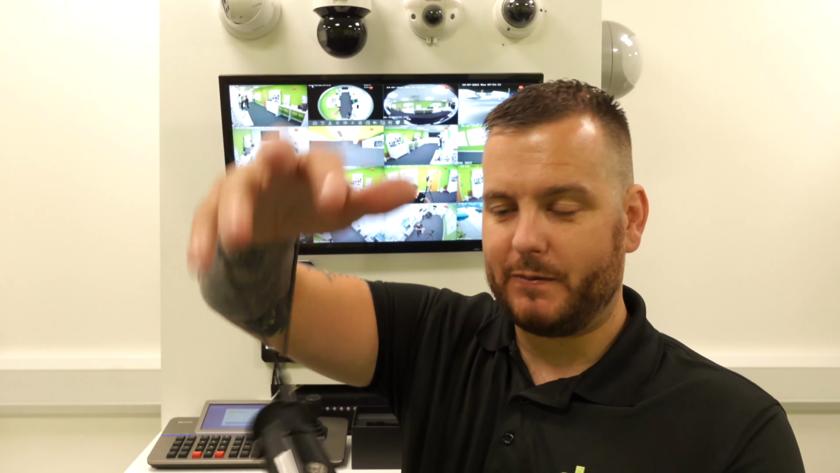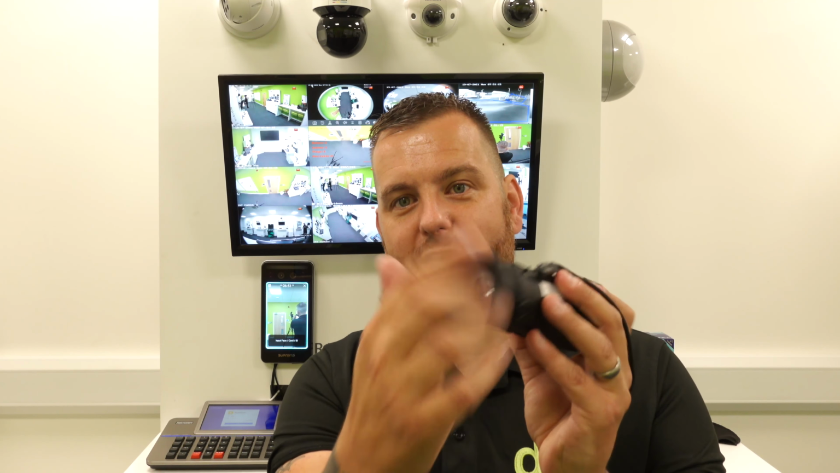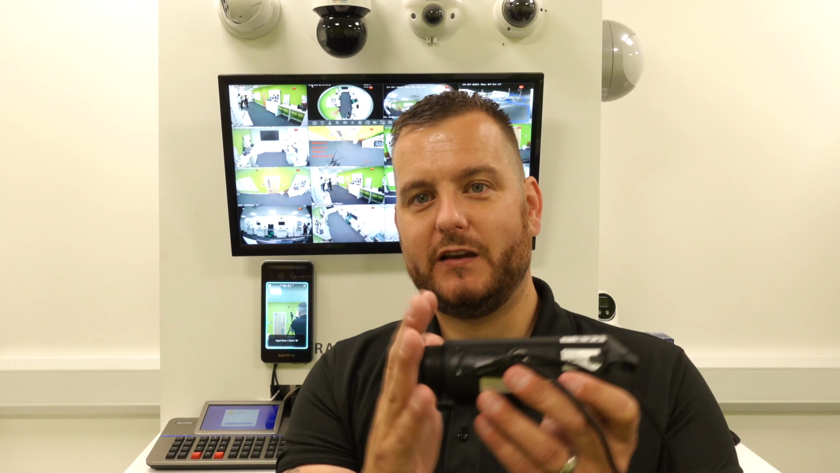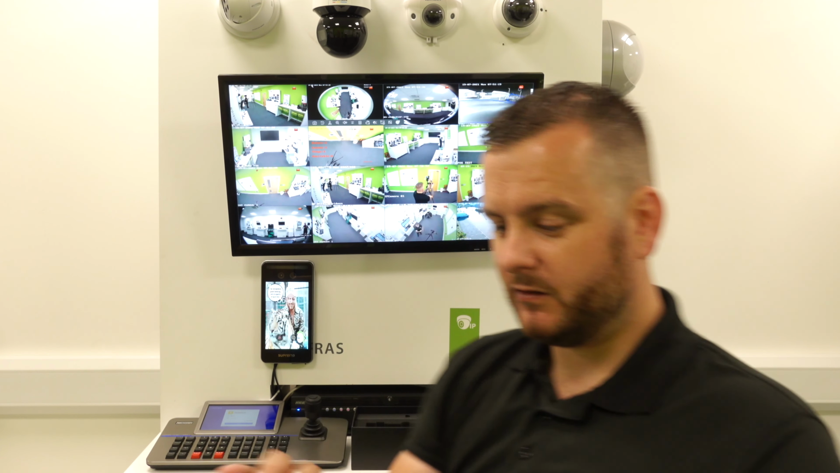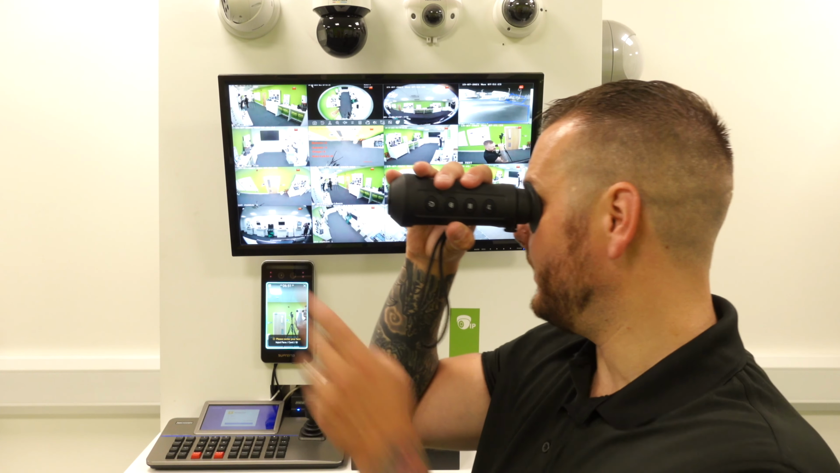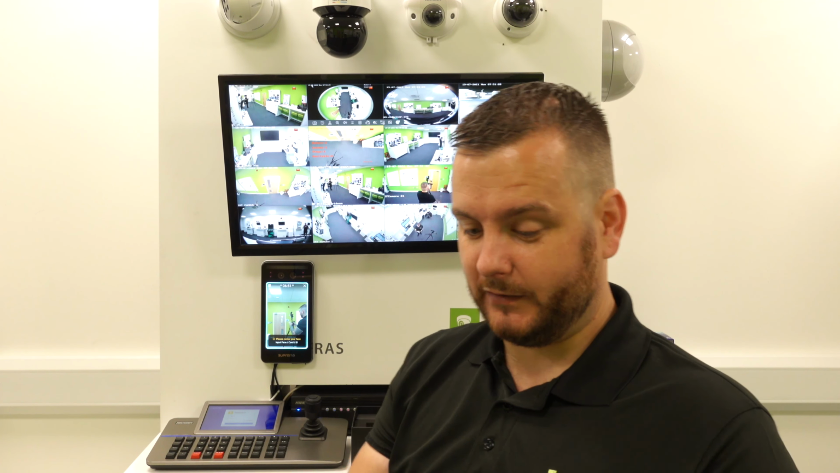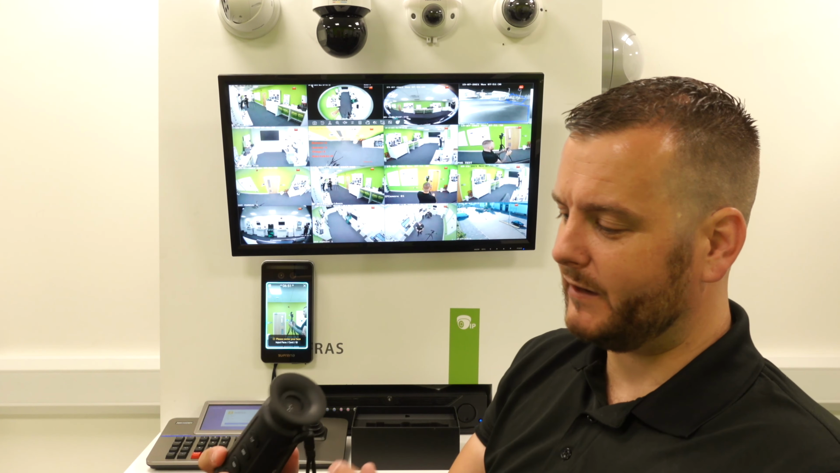Nice carrying strap. It's got the rubber around the eyepiece, so when you're putting it against your eyepiece, it's comfortable to view through. So the idea is a thermal monocular, so you put it against your eye, close one eye, and you look through it as if it was a spotting scope effectively. But a nice rubber pad to that.